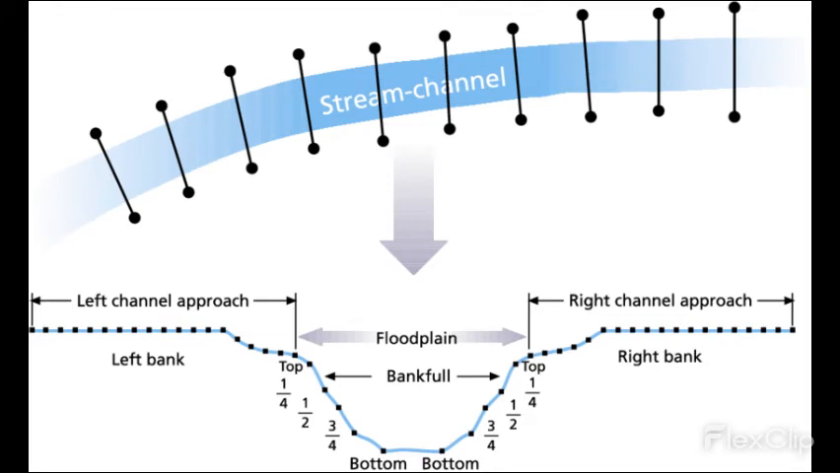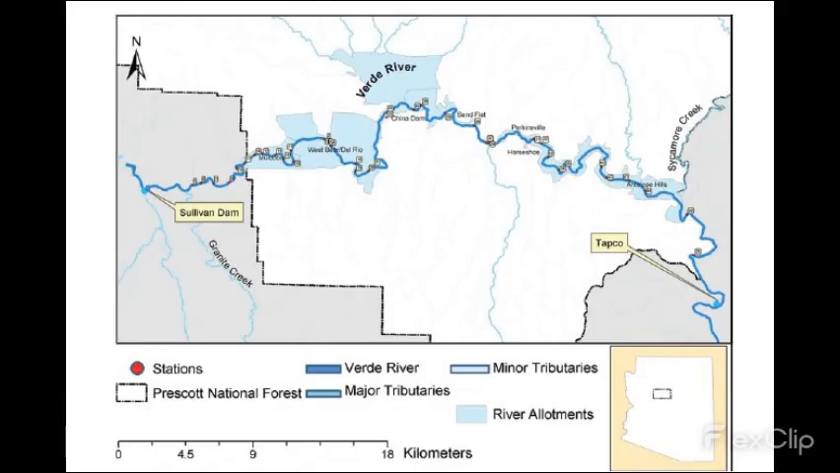This is where our project finally comes into play. In order to monitor channel stability over time, you need to collect certain morphological data at permanent sections along a stream channel. Lucky for us, there just so happens to be around 44 permanently marked stream cross-sectional transects located along the Upper Verde River that were established in 1996 for the purpose of collecting long-term geomorphological and riparian vegetation data. We will be resurveying a subset of these transects during the summer of 2022.